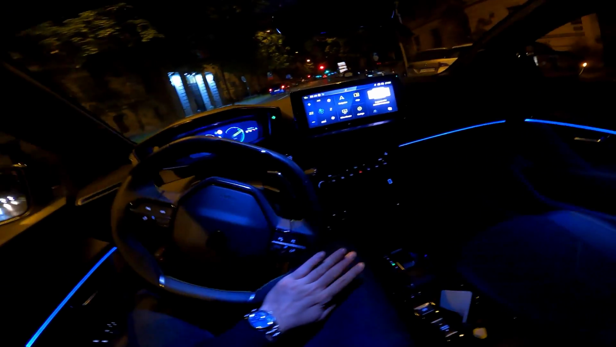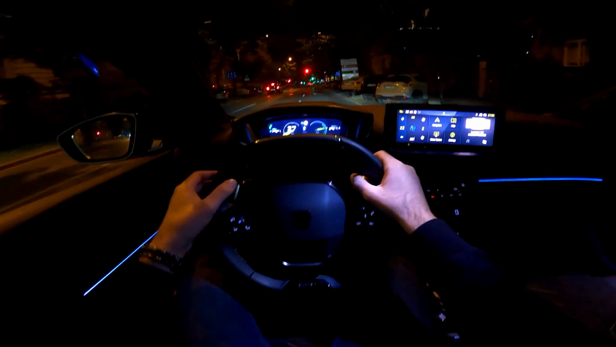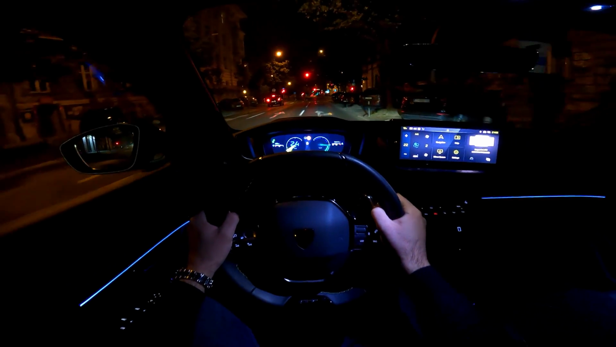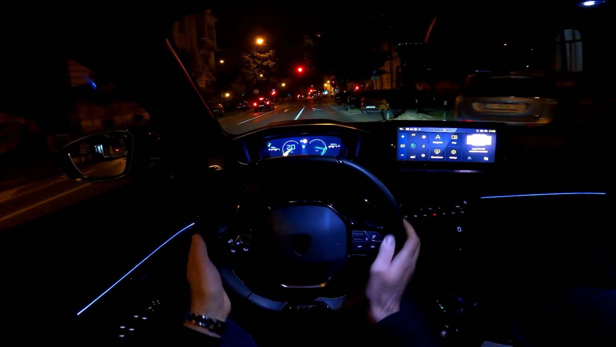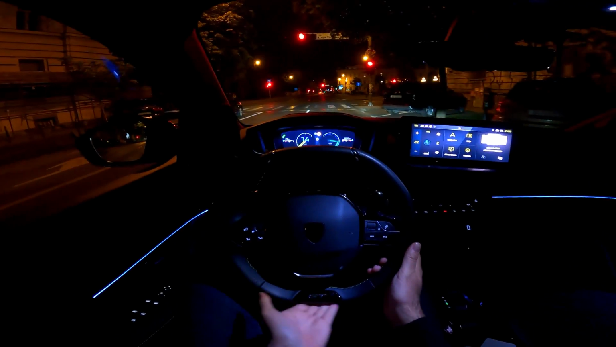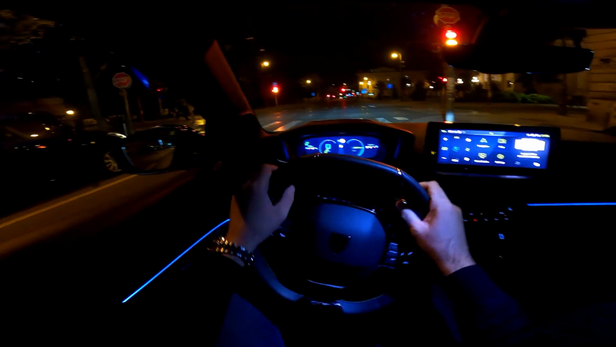I love this small steering wheel. So I want to hear your thoughts on this. I think you get used to it so easily, and then it becomes so nice and smooth to drive with this small steering wheel that has the flat bottom, and also very nice stitching on the GT model.